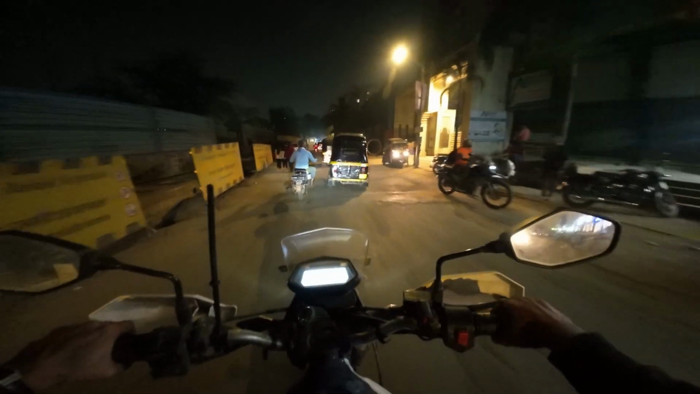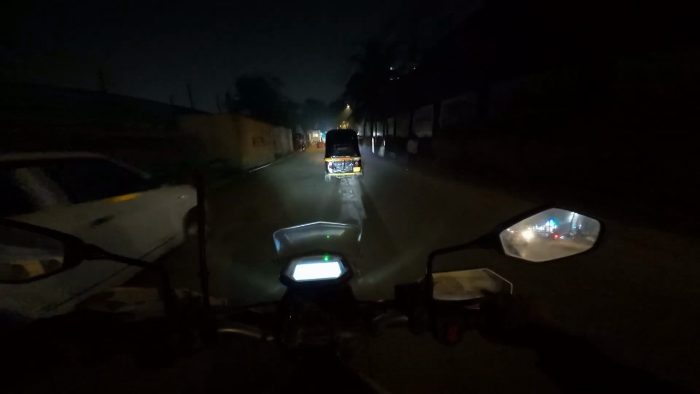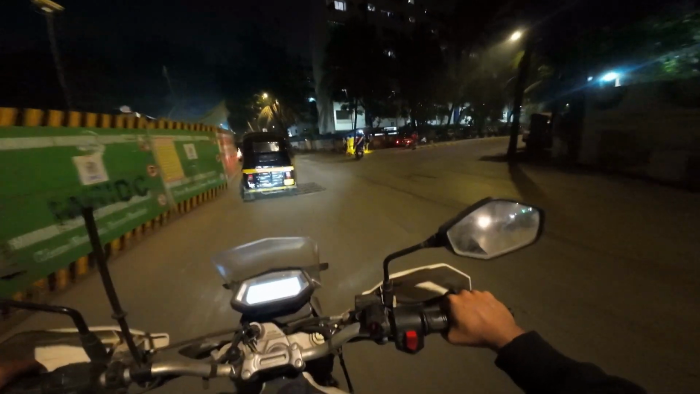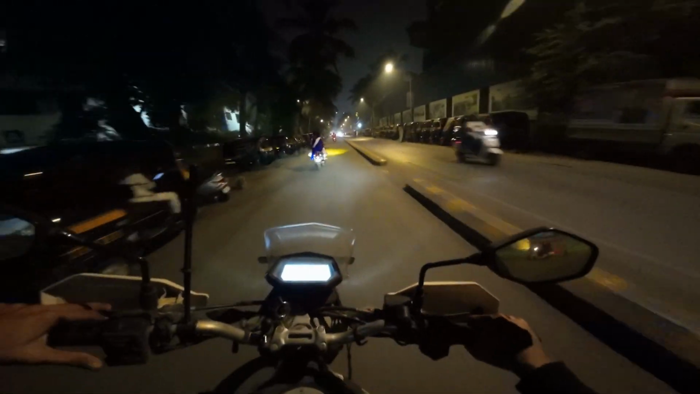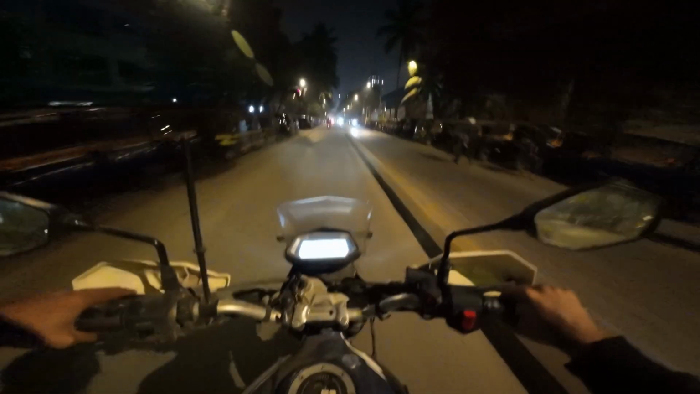That would be the best thing to do. But in that instant, through reflexes, I'm just holding on to my clutch fully instead of downshifting and then braking.